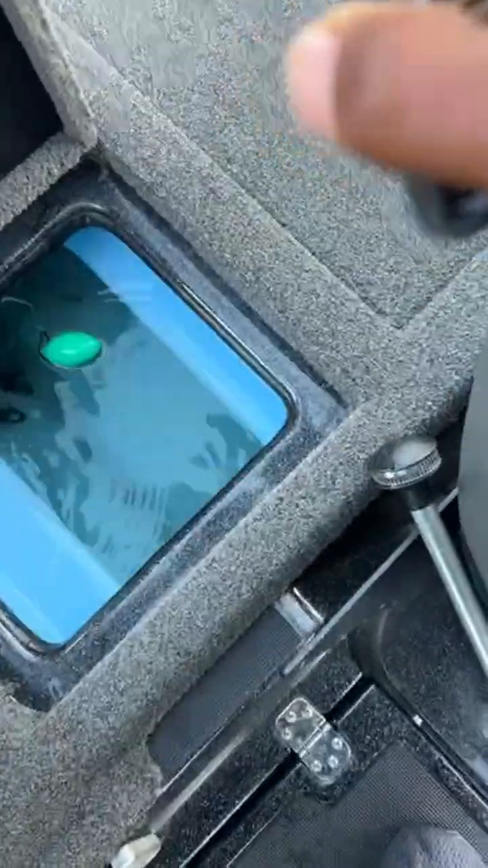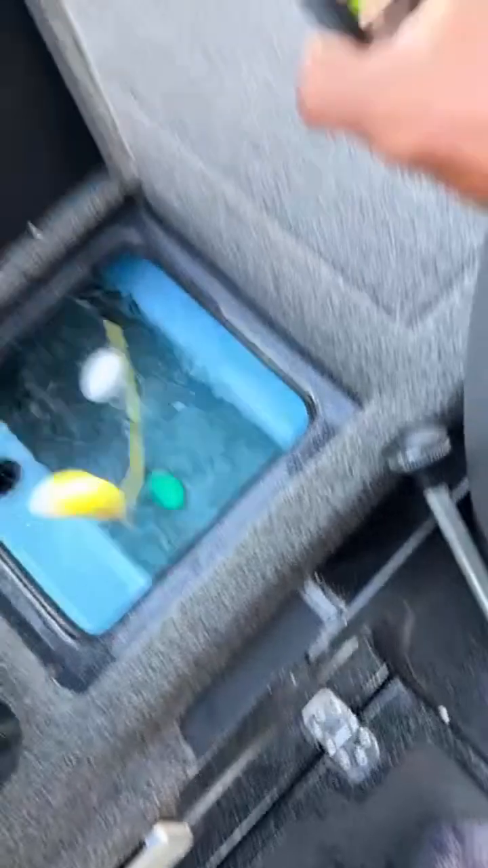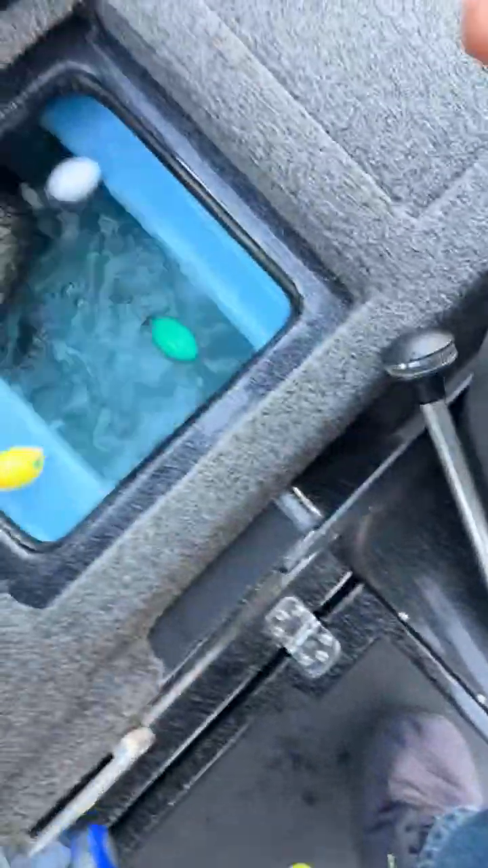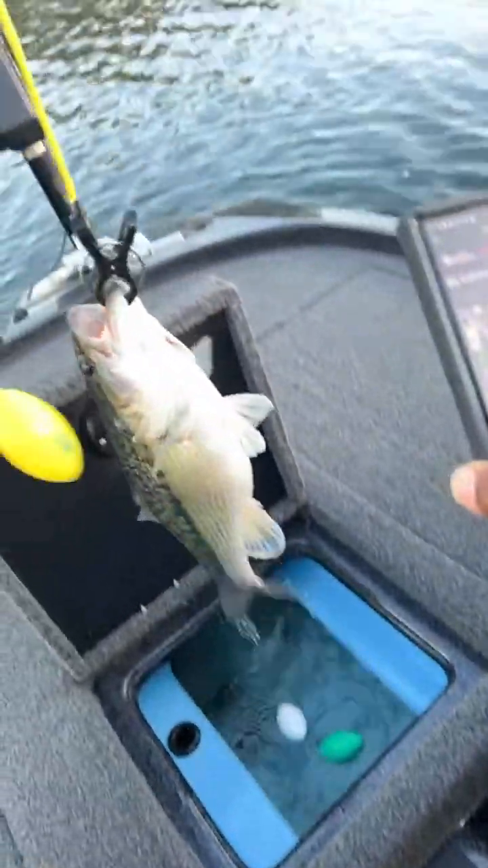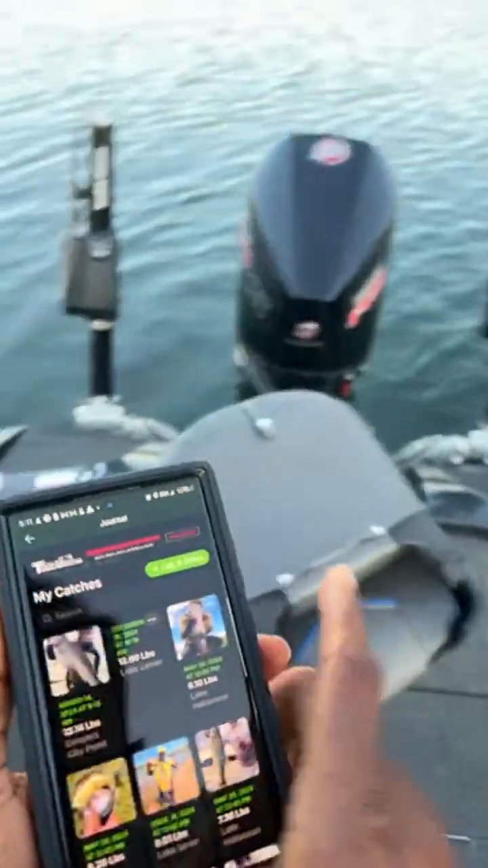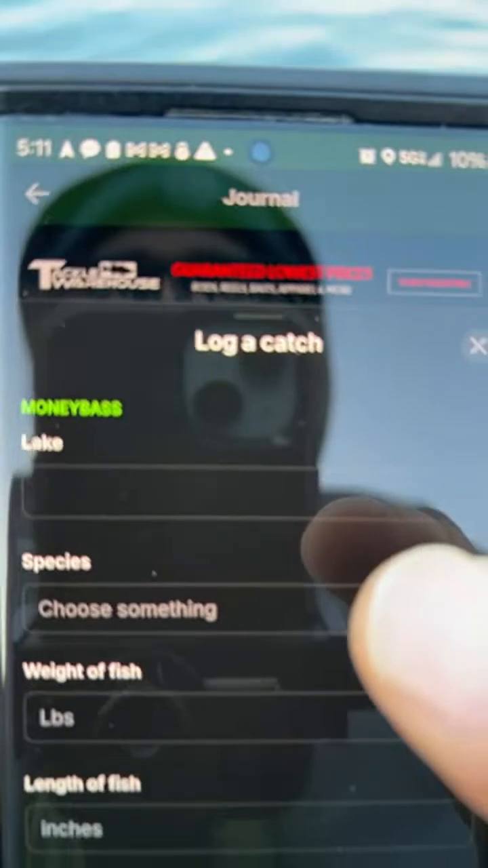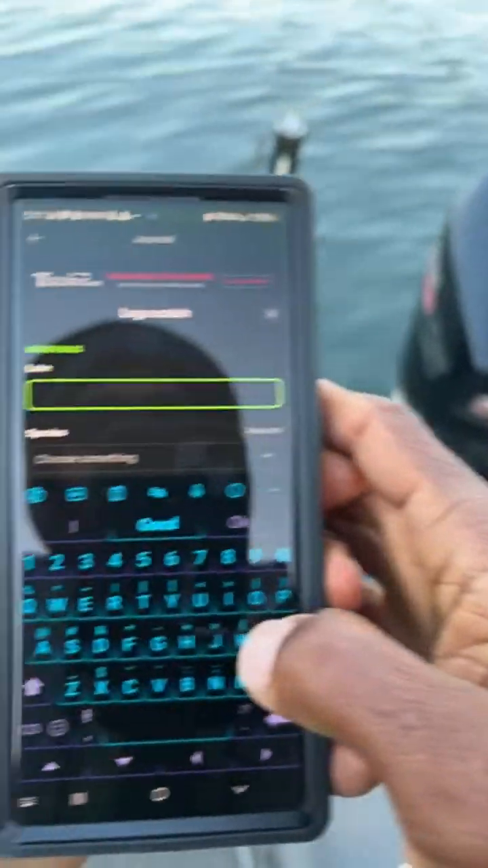Man, don't want that fish to splash me because this water out here is cold, guys. So there we go. That's the fish we just caught. Now, let me show you guys how MoneyBass is able to get out here and catch these fish so quick. So let me go to log a catch. So when I go to log a catch, we're going to go to lake.